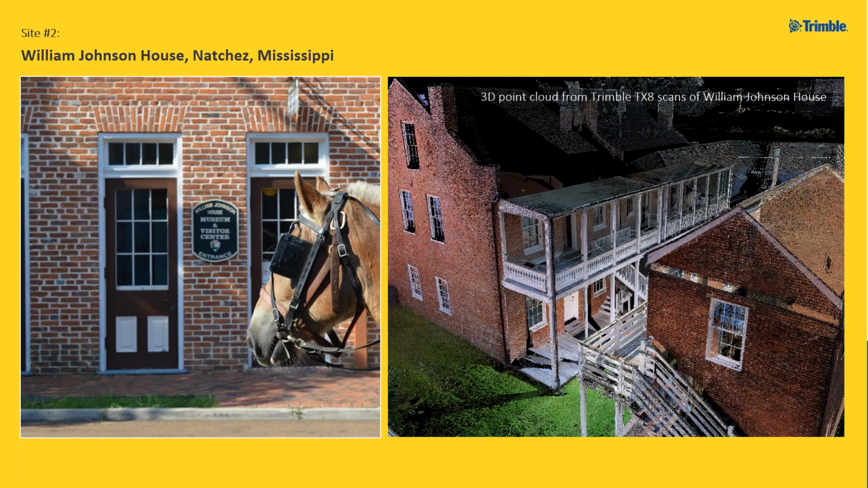So there was another site in Natchez that we documented called the William Johnson House. William Johnson was a man who was born into slavery and was actually emancipated when he was a teenager by the slave owner's wife. Still, he lived through the times of slavery, and died before the Civil War ended. So it's a really unique story, and we only know about it because he kept a very detailed diary. He became a really successful barber and businessman in Natchez, and so this is a historic site where he lived and ran his business.